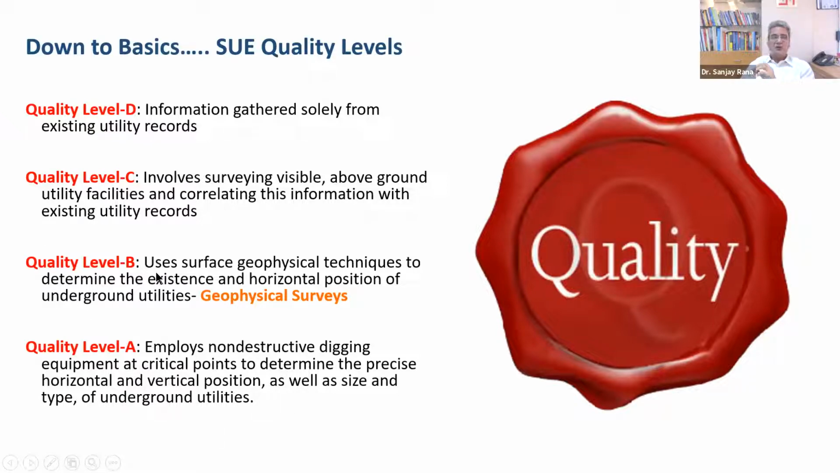So even after QLB, it is not that you have 100%. No, it is not 100%. It is giving you an approximate vertical position, a fairly good horizontal position, but it is not giving you any information about the type, the material of the pipe and even the size of the pipe, etc. For that, you have to go to quality level A. This gives you a guarantee in 3D, as they call it.